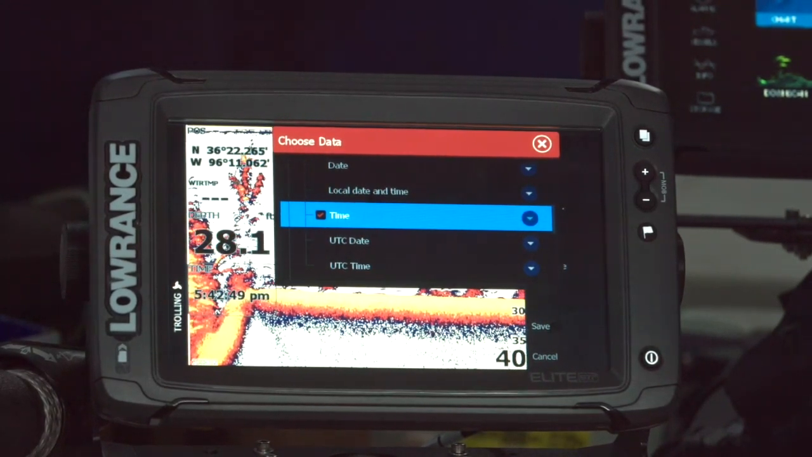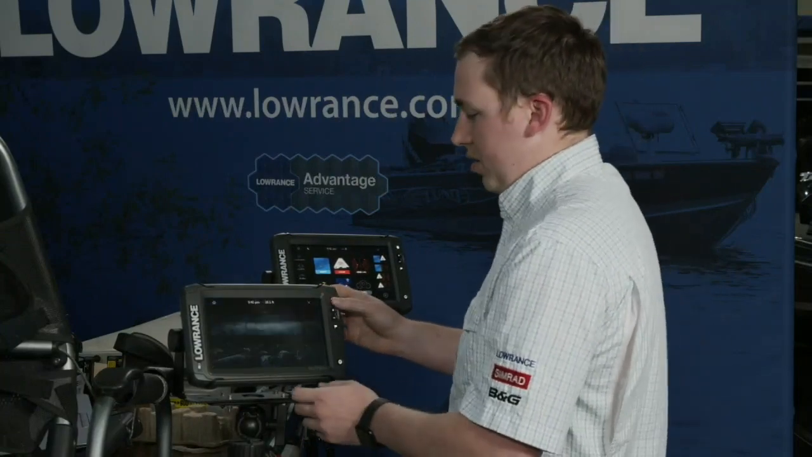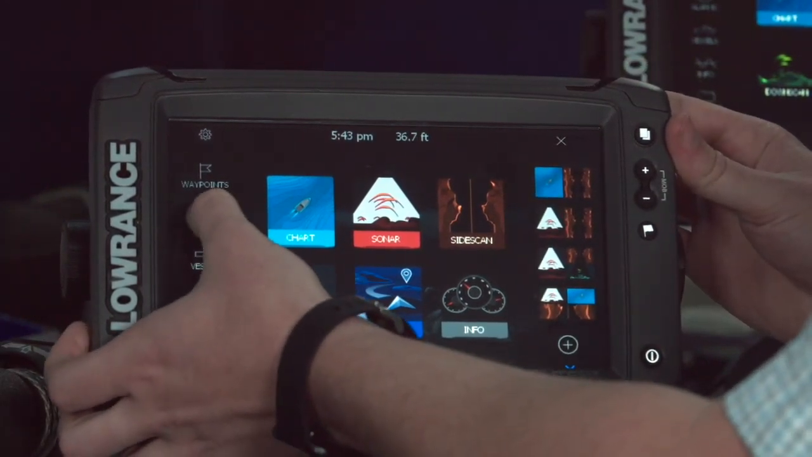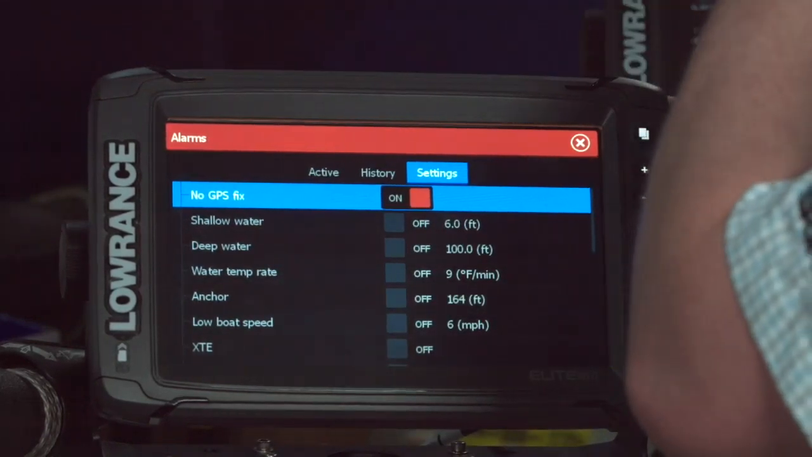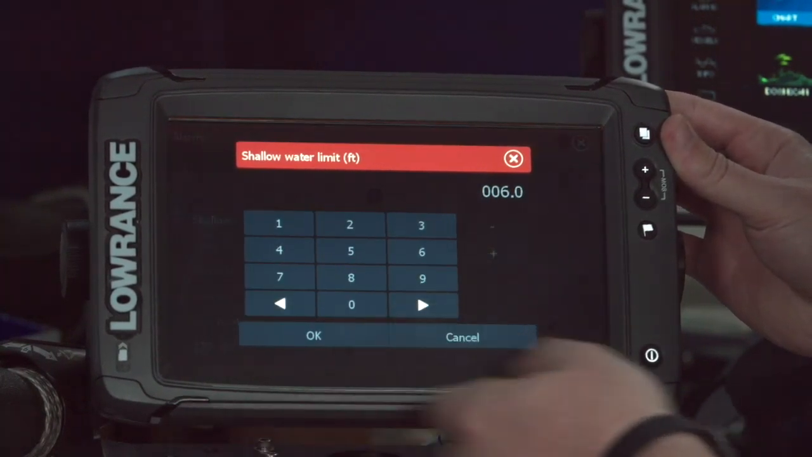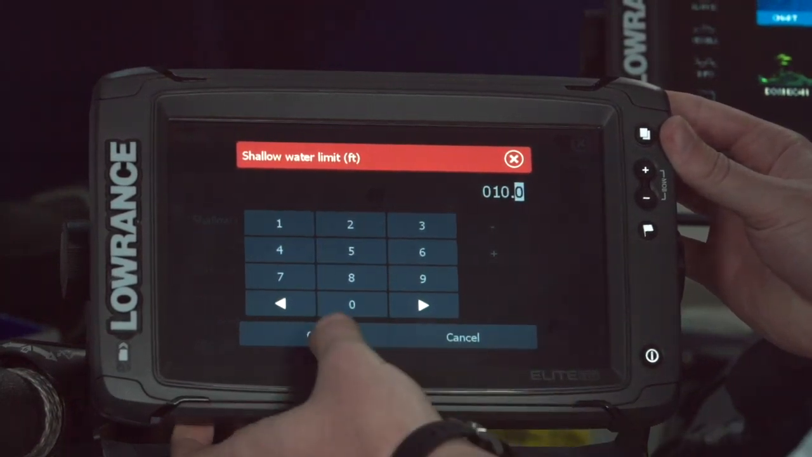How do I get a shallow water alarm or shallow highlight on chart? Okay, so alarms, you can set up a lot of different alarms for a lot of different things. If you go to your home menu, you'll see Alarms over here on the left side, and then I've got Settings over here. This is where I can toggle any of my alarms on or off. So if I want my shallow water alarm, I'll hit it right here, and I can set at what depth I want. So if I want to know anytime I get into, let's say, 10 feet or less, I hit OK.